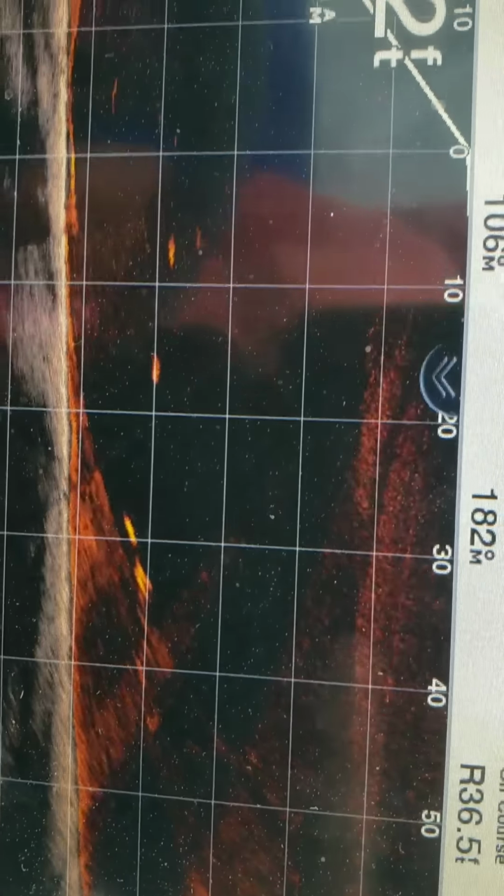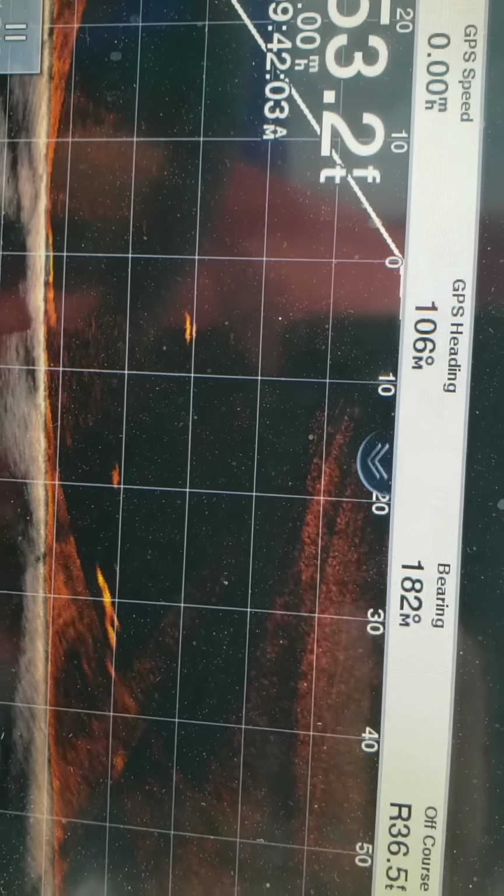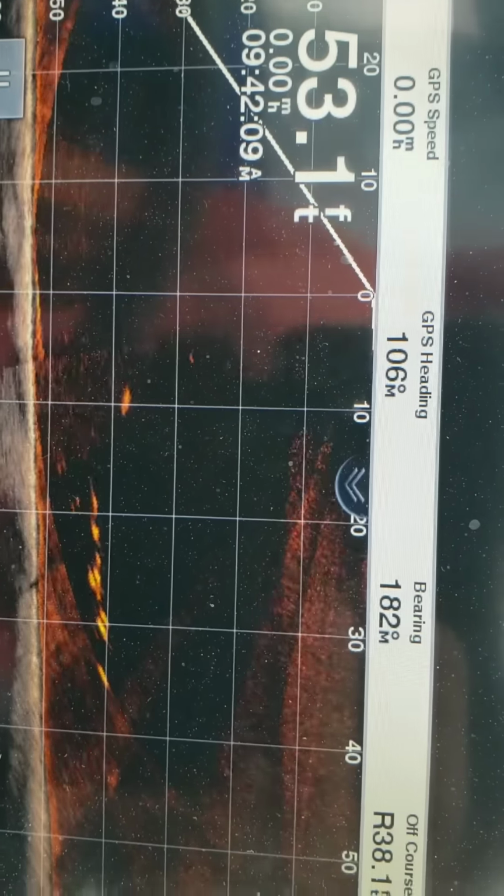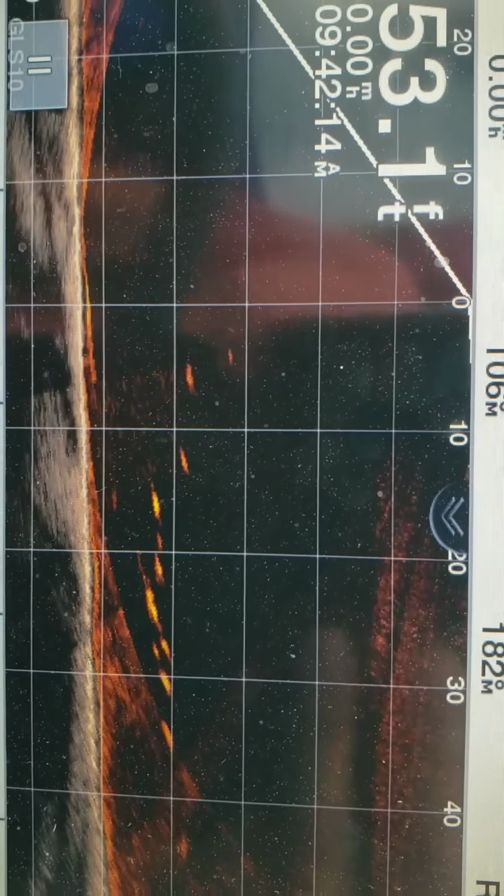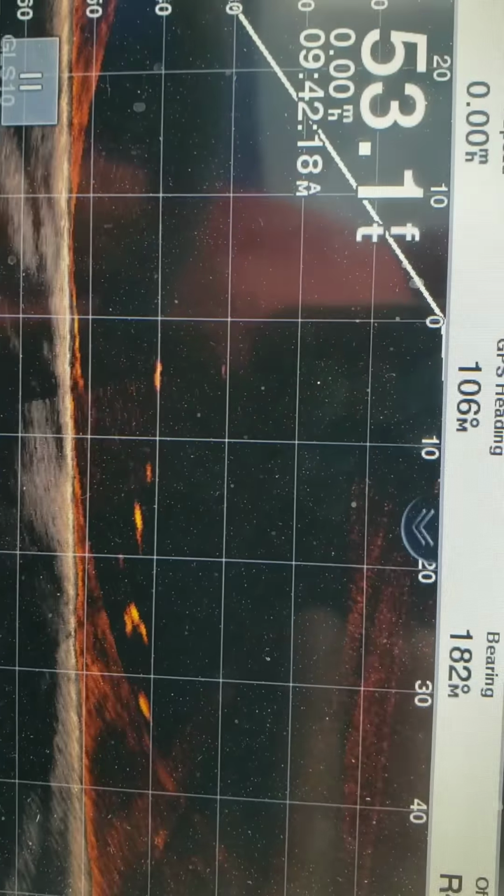Not yet. Yep. Start reeling. Keep going. Don't stop. You're going too slow. Drop it back down. You went too slow. You lost its interest. So go back down a jig. Yep. I'm teaching them how to catch them. There he comes again. You got to go back down. Go underneath them this time.